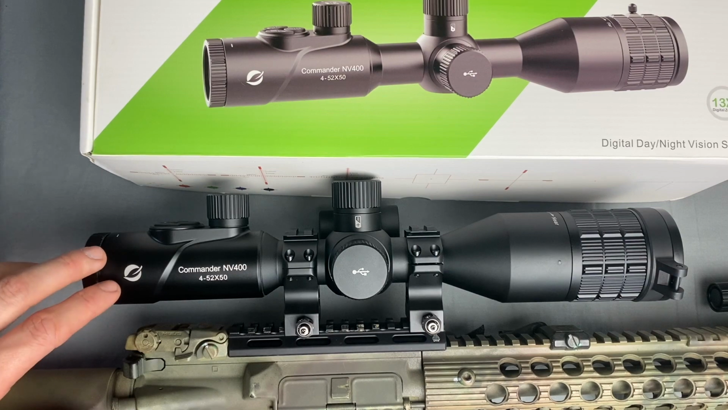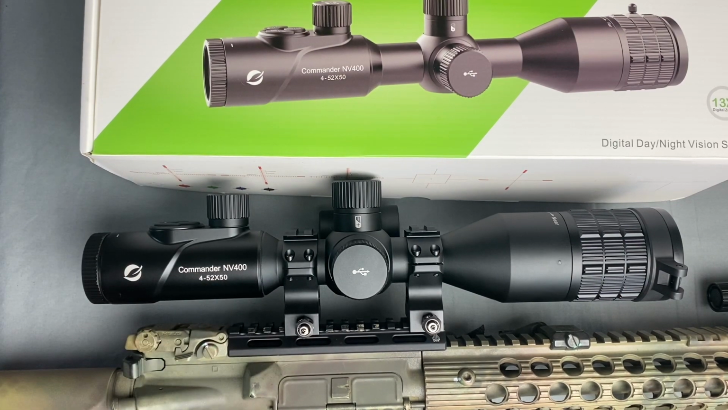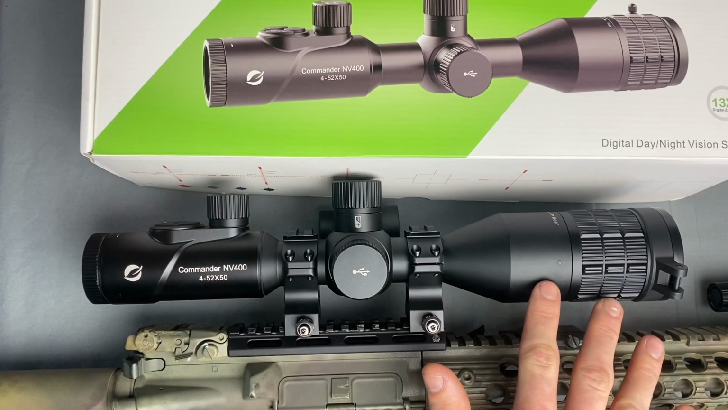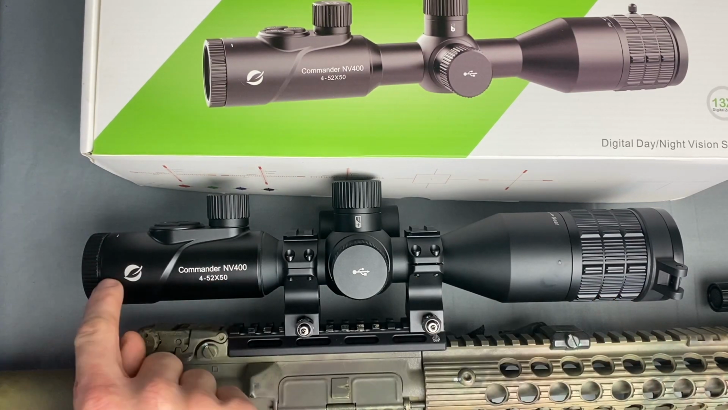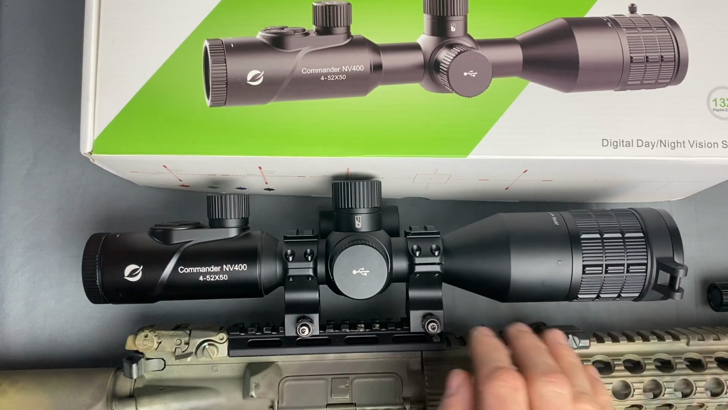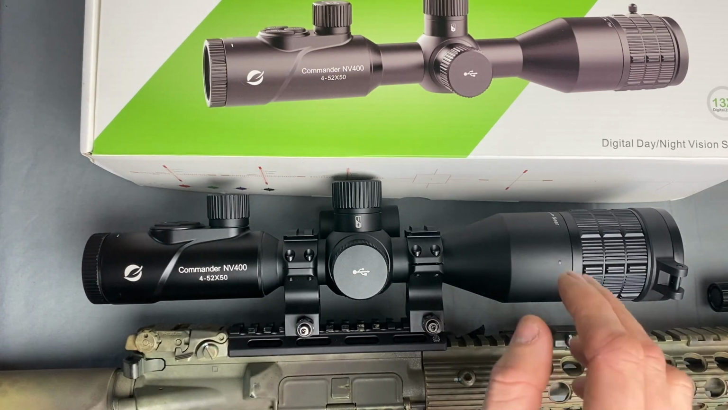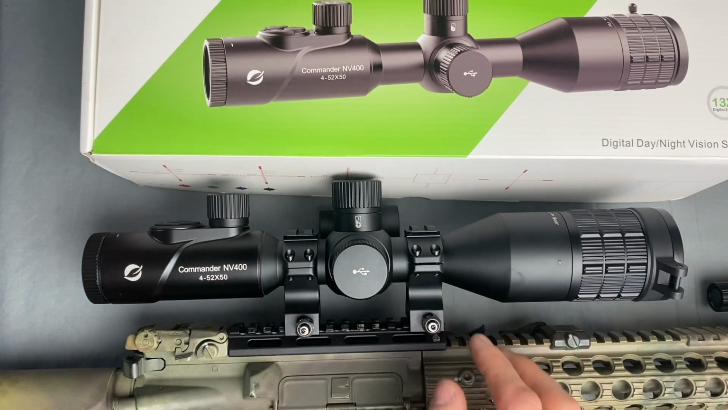What you're looking at right here is the OneLeaf.AI Commander NV400 digital day night vision scope. For those of you who don't know what a digital scope is, a regular, analog scope has a tube with a series of lenses that you look through passively, and you can see all the way through it. It's got a reticle. You can change it, whatever. This one is a lot different.